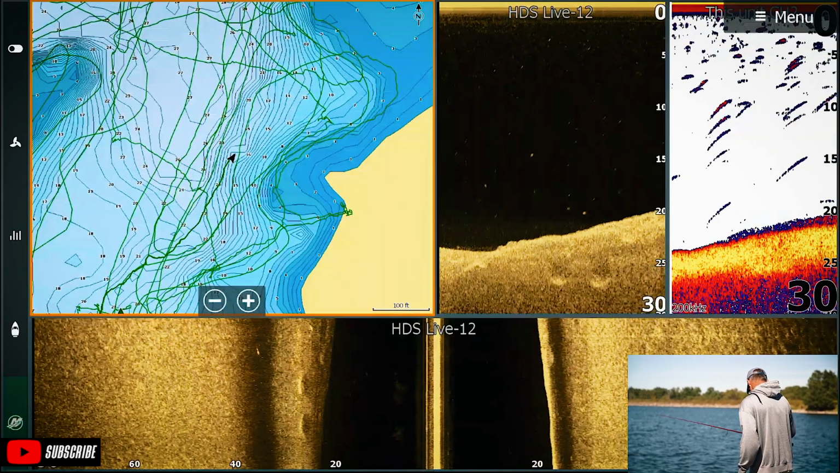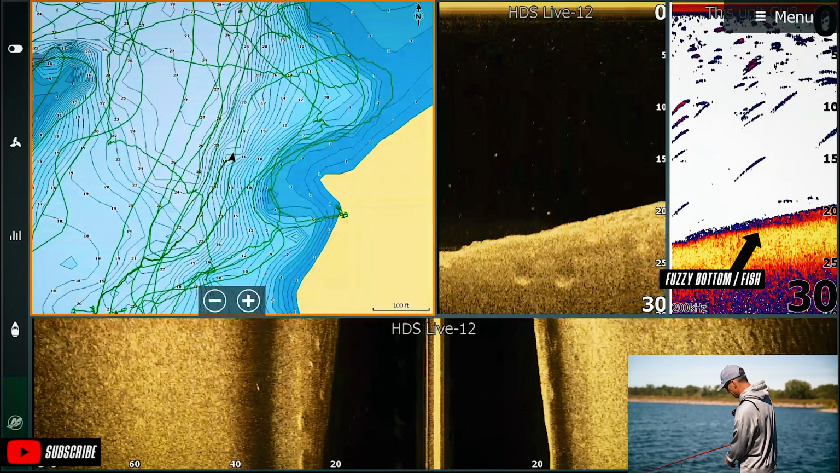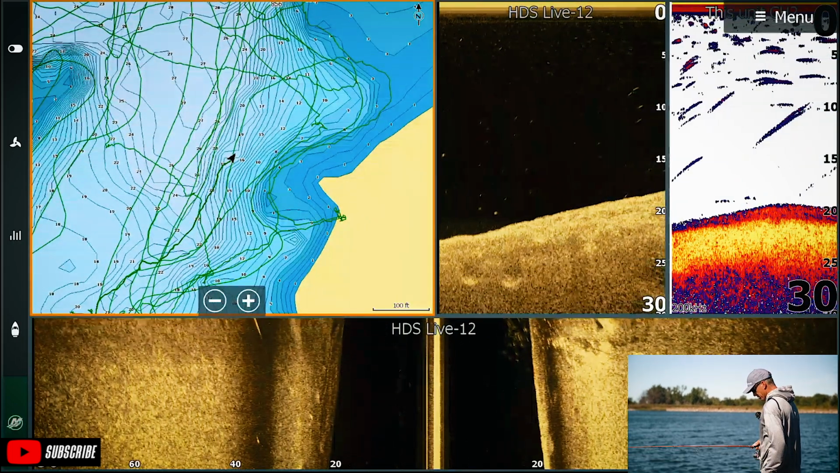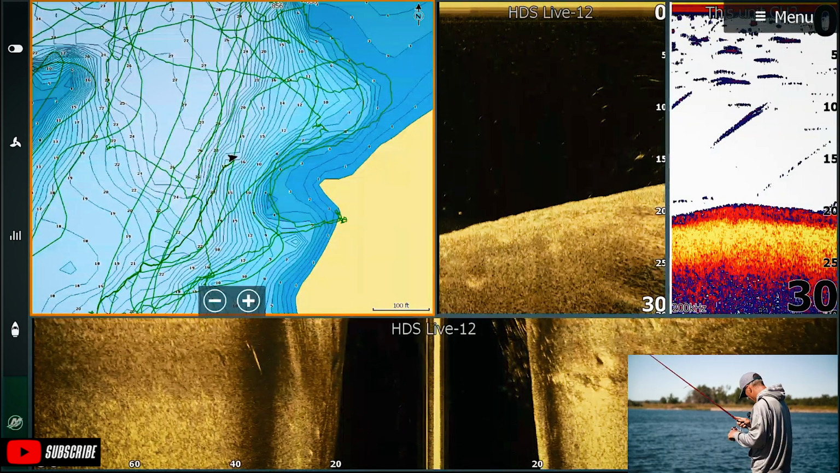That sure looks like a fuzzy bottom right there. Anytime I get that fuzzy bottom, that could be a fish relating really close to the bottom. Just a prime example of a fuzzy bottom. A lot of times, yeah, oh gosh, my veil wasn't closed. It was fish, dadgummit.